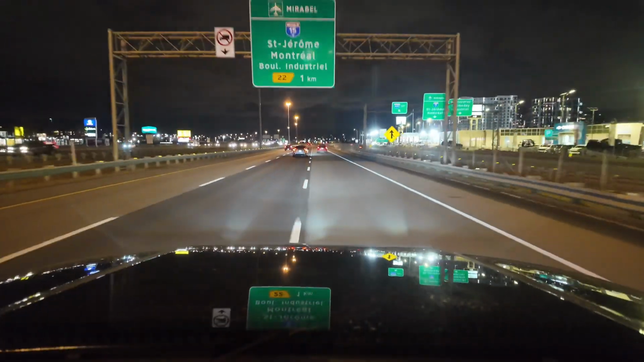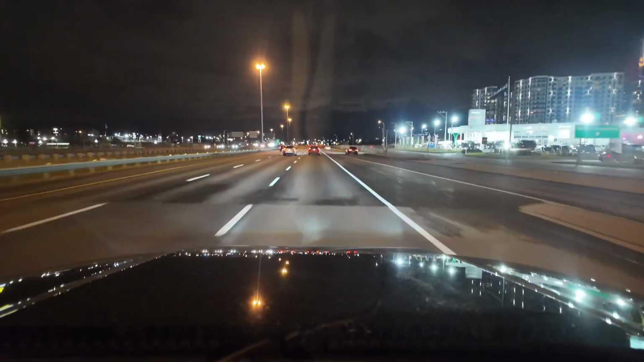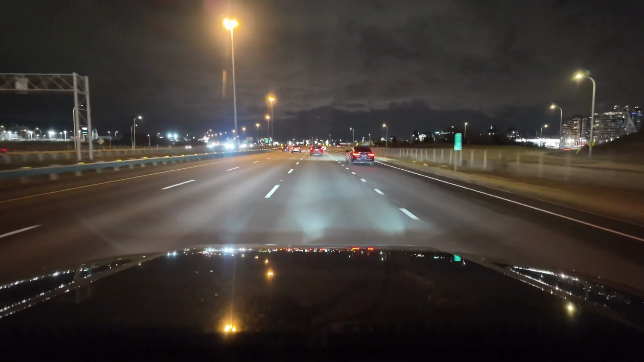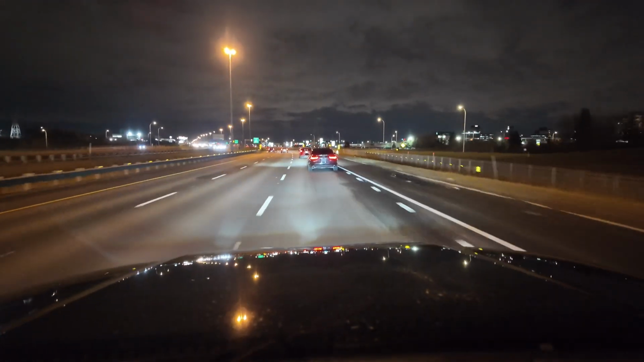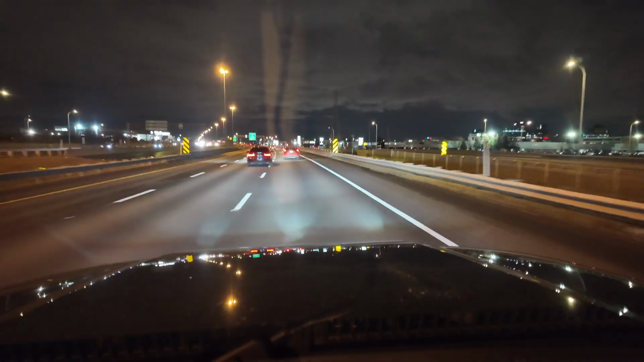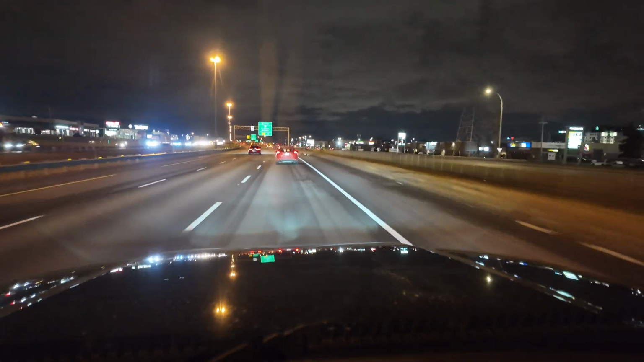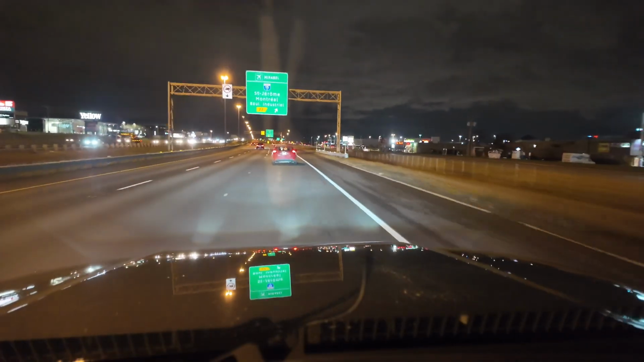Now, some people asked me, the demand was too high of getting the DRLs amber and blacking out the L-shaped chrome on the lenses. So here's the deal. Some states and provinces in Canada and states in the US, by law, they request white DRLs. And by law, you cannot have amber DRLs.